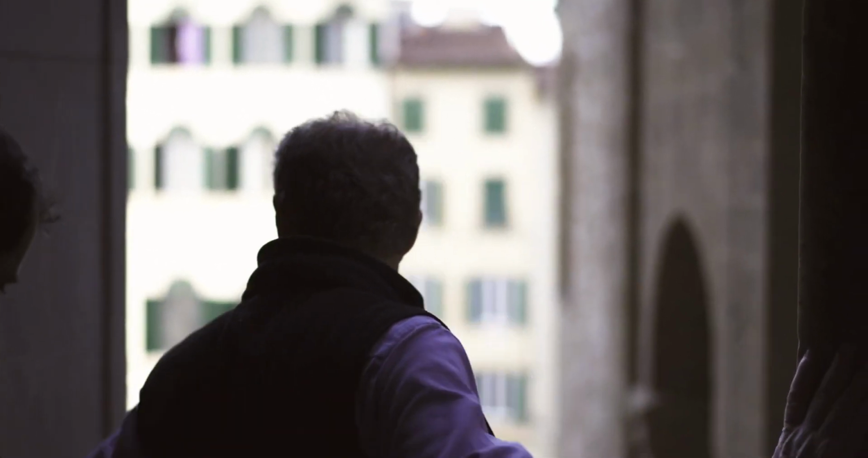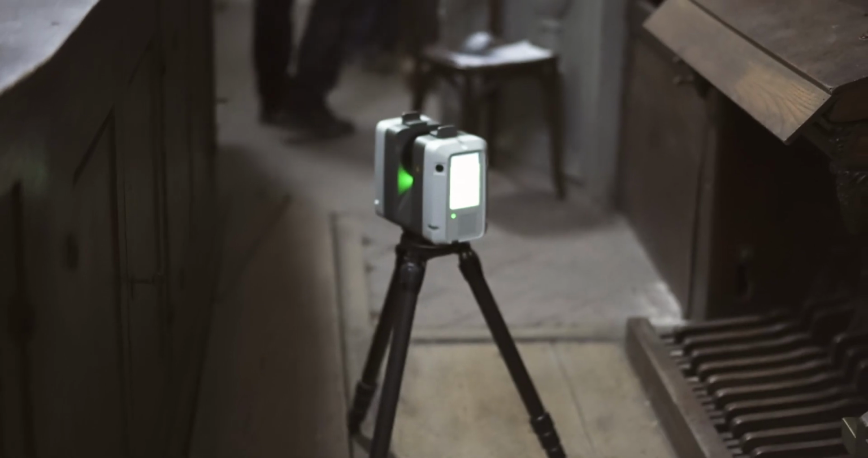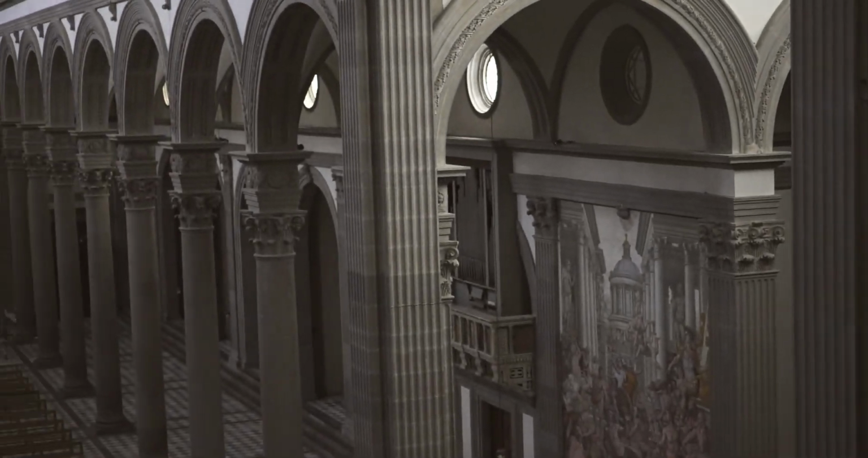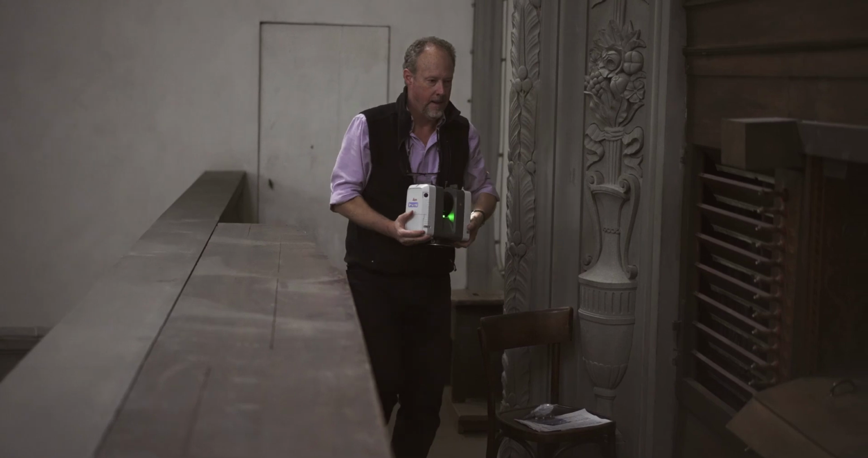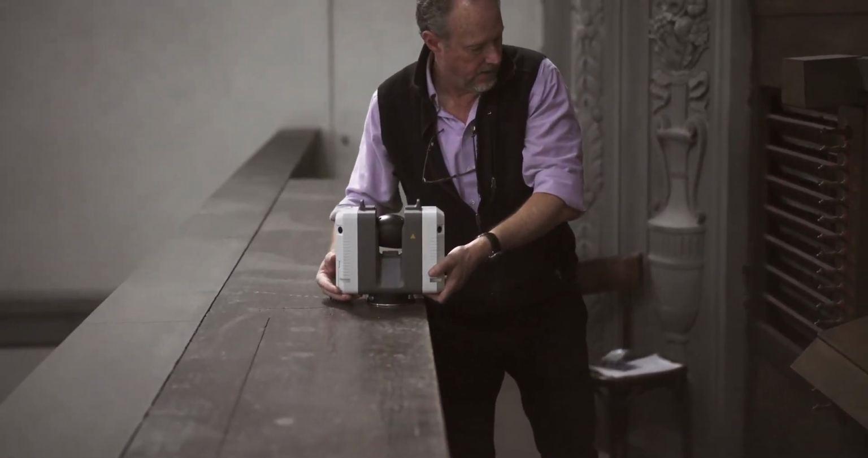I'm always trying to get around objects that might be in the middle of a room. So I'm careful to get floors, angles, the tops of things, and the bottom of things. Sometimes I'll scan using the tripod. I usually scan using the tripod, but occasionally I'll take the scanner off the tripod and put it on the floor so that I get underneath pews or choir stalls.